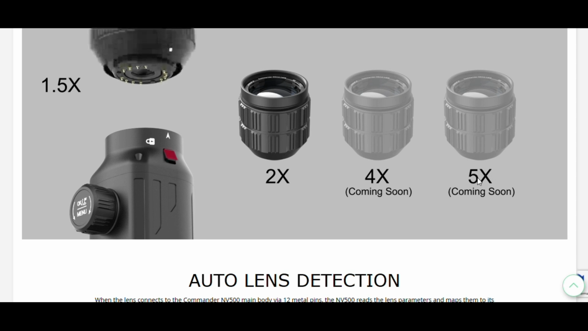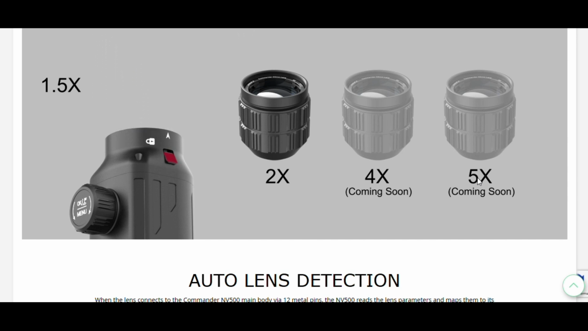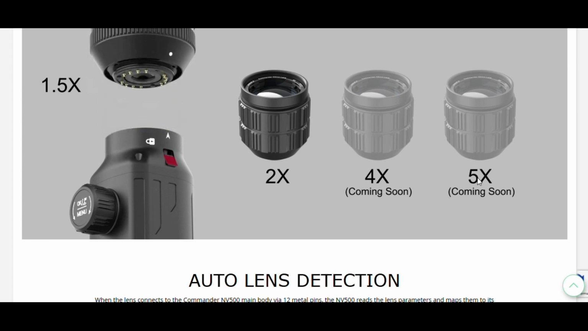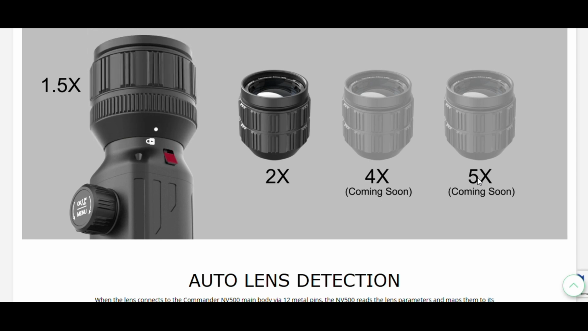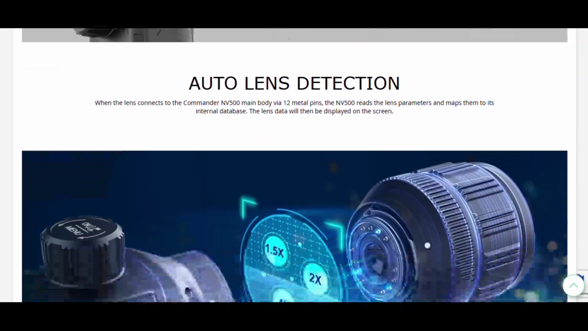And of course, the benefit here is that's not a digital zoom. You're going to have much more clarity with that, like if you go with the 4x or the 5x, because with the digital zoom, you lose some clarity for sure. If you go with these upgraded lenses when they release them in the future, then the clarity is not lost because it's not a digital zoom. So that's a really nice feature. It's good to know that that's coming.